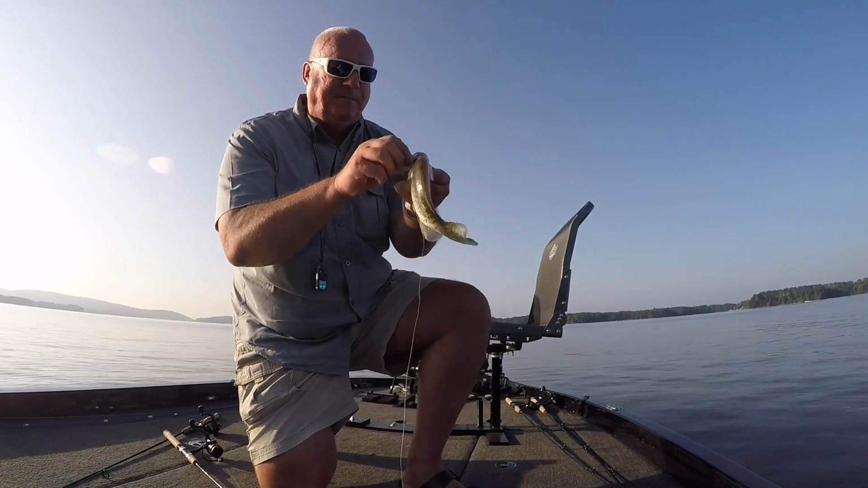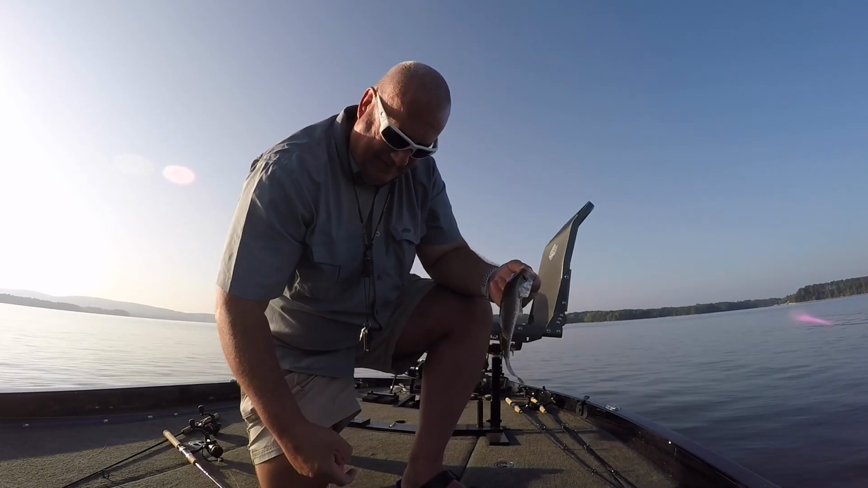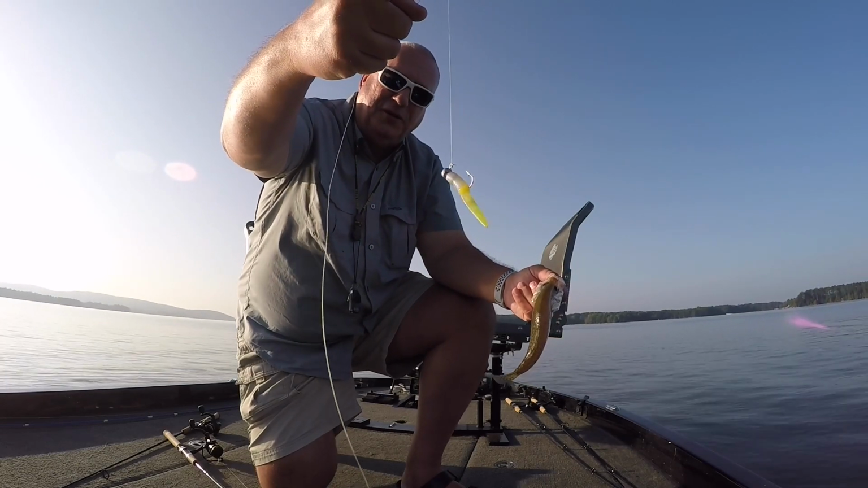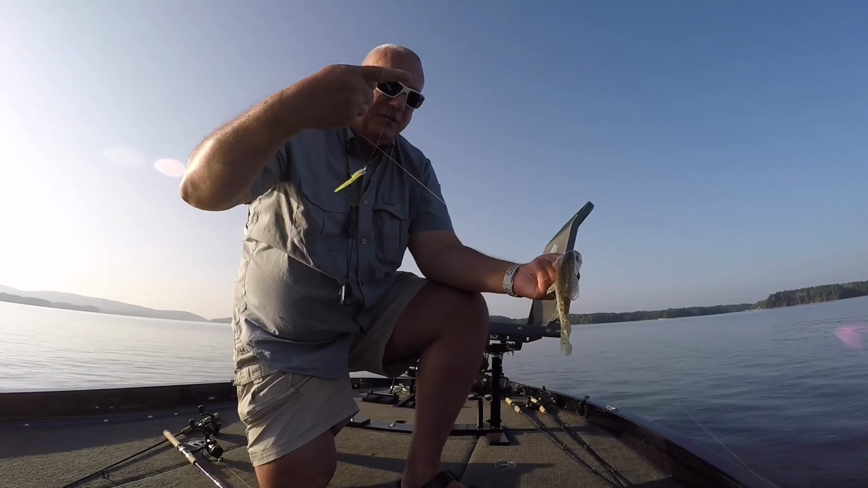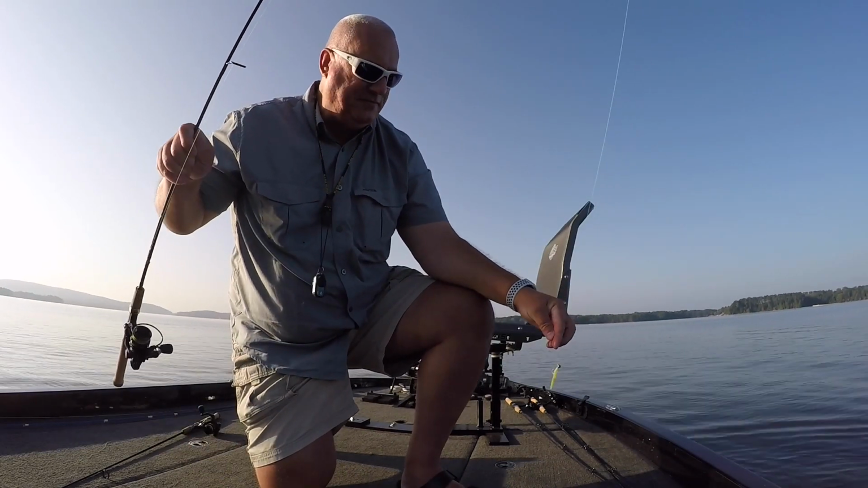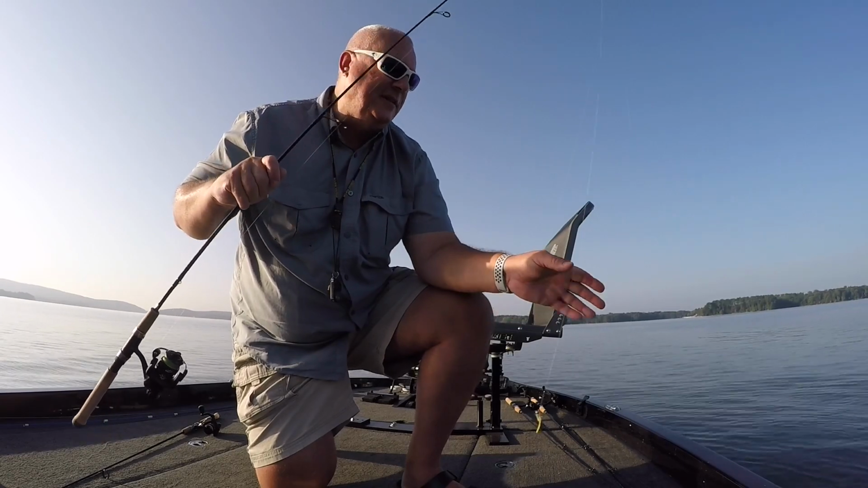A little bit bigger one in that brush pile. They can't resist it, buddy. They can't resist that. It's like a pearl white with chartreuse tail. They just eating that up. Of course, I'm using 12-pound test braided line with a 32nd ounce jig head.